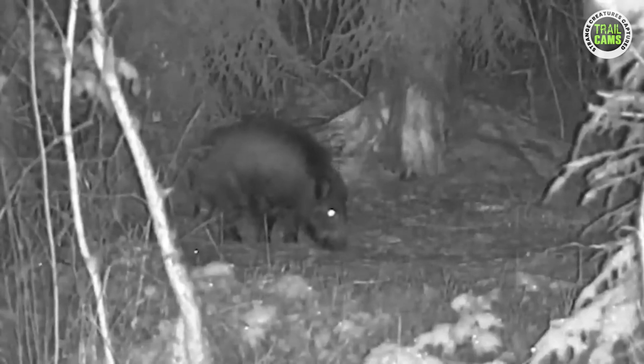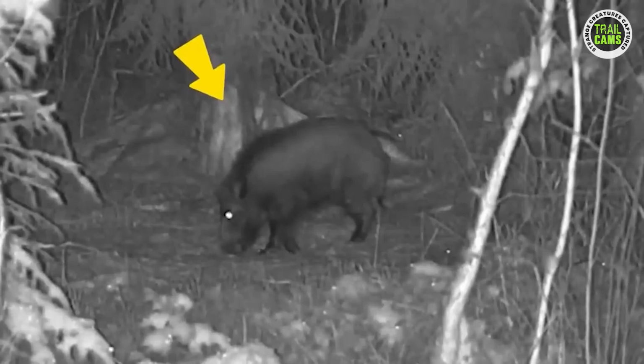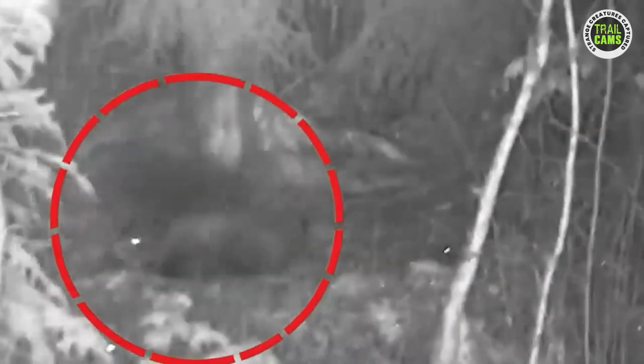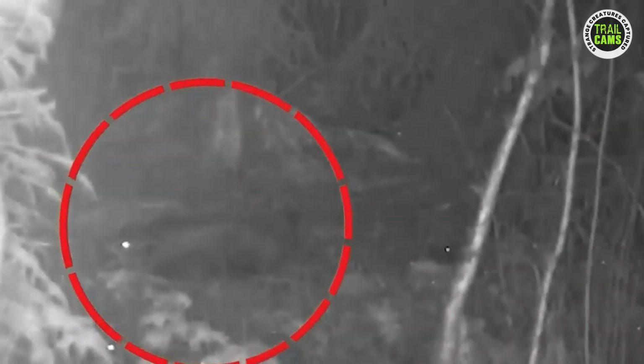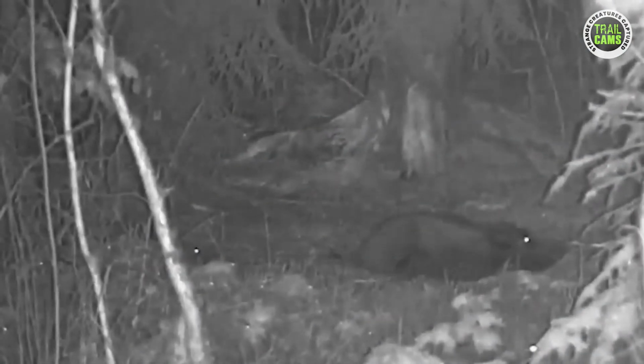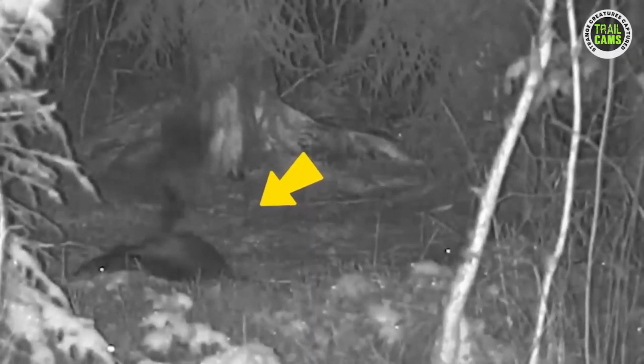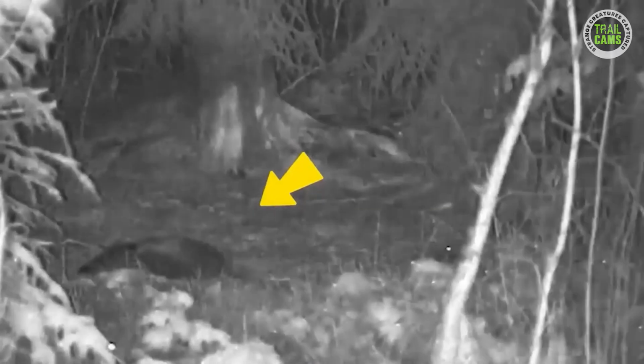So this wild boar is minding its own business, enjoying a stroll. Out of nowhere, this poor little boar gets hit by some invisible force. Down it goes like a sack of potatoes. It tries to get up. Next, it starts shivering. And wait for it, smoke starts coming out of its body. The boar eventually freezes in place.